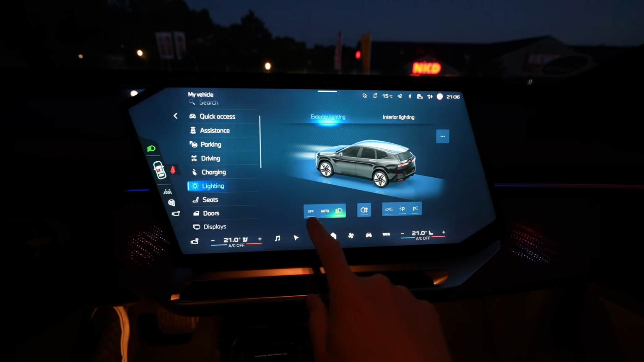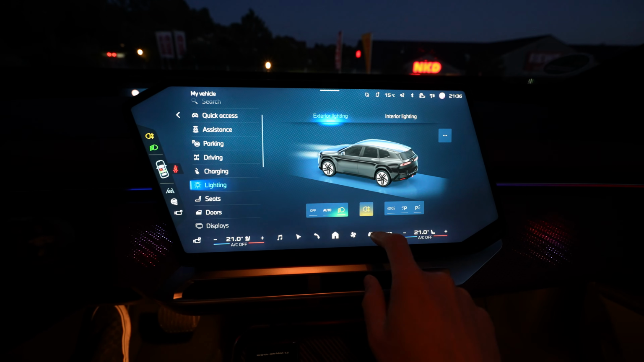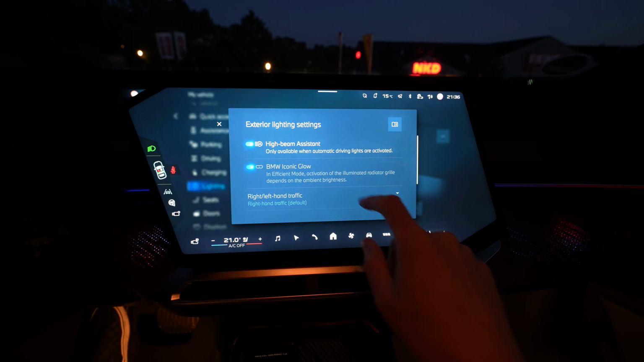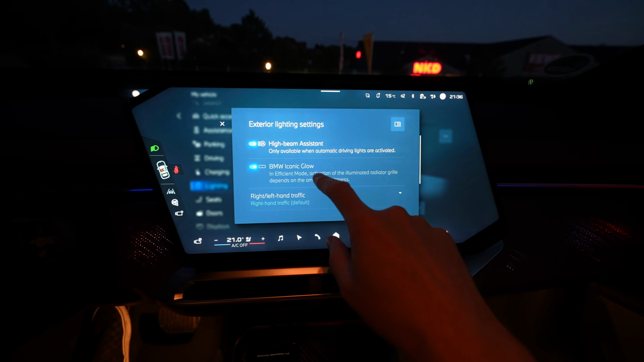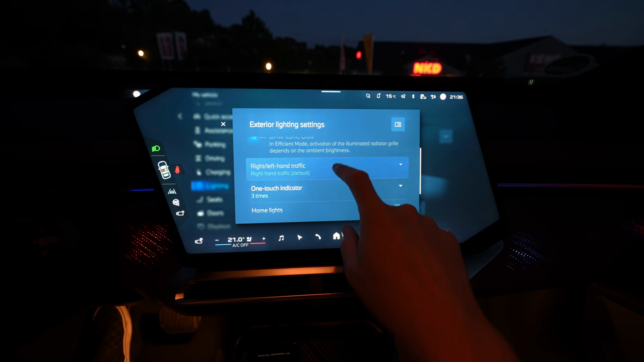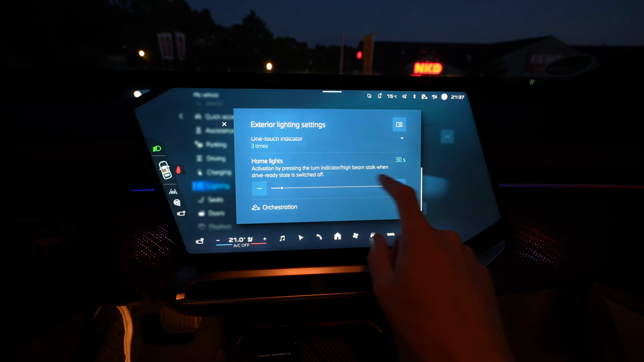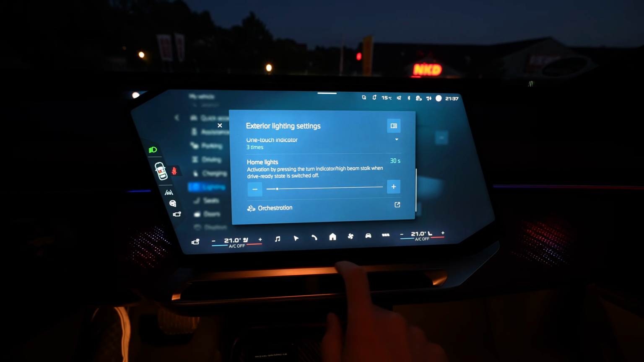For the exterior light, we then have here off, auto, or low beams. Then we have the fog lights here, and then we have to keep the light on for parking, left and right, or all of it. And then we have settings. We have high beam assist. The BMW iconic glow is the grille in the front, if this should be on. Right hand, left hand traffic, one touch indicator, that's for the blinker: 1, 3 or 5. Home lights, how long, do it on 30 seconds, and then orchestration. I think this is where it does a lot of stuff.